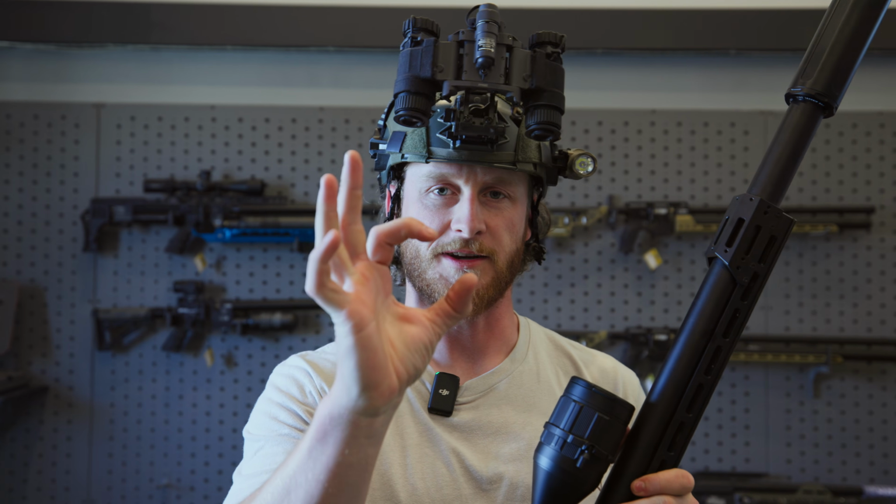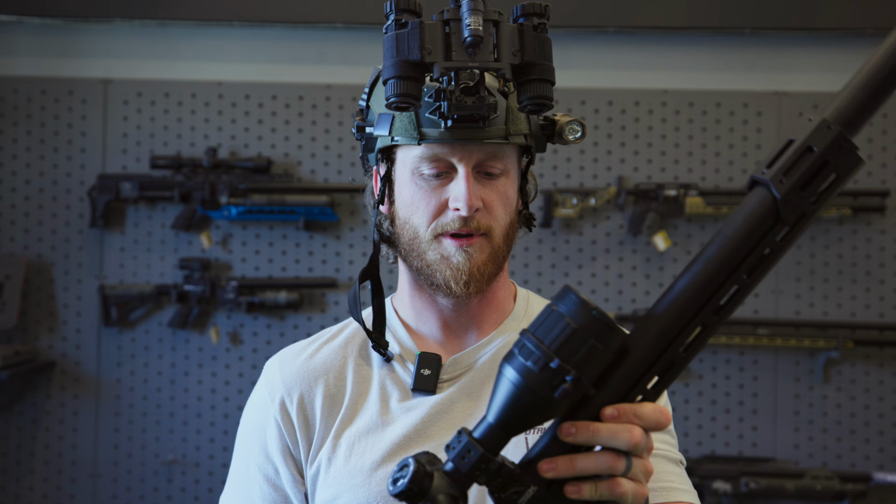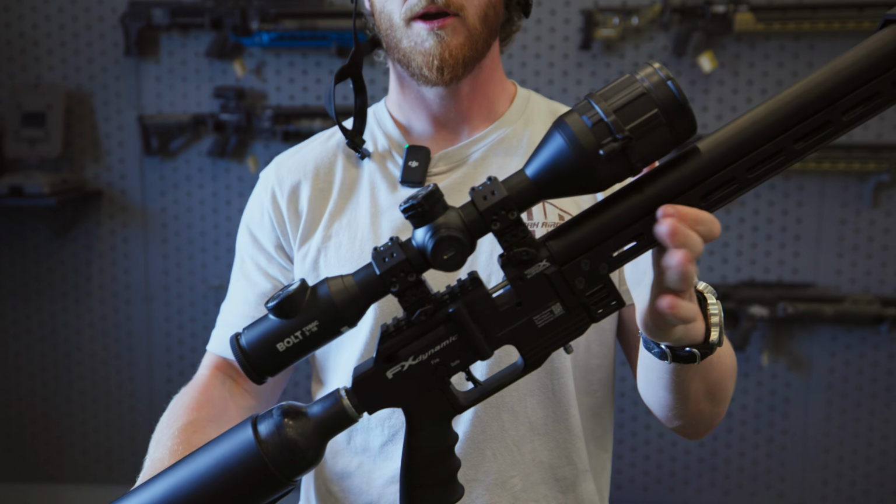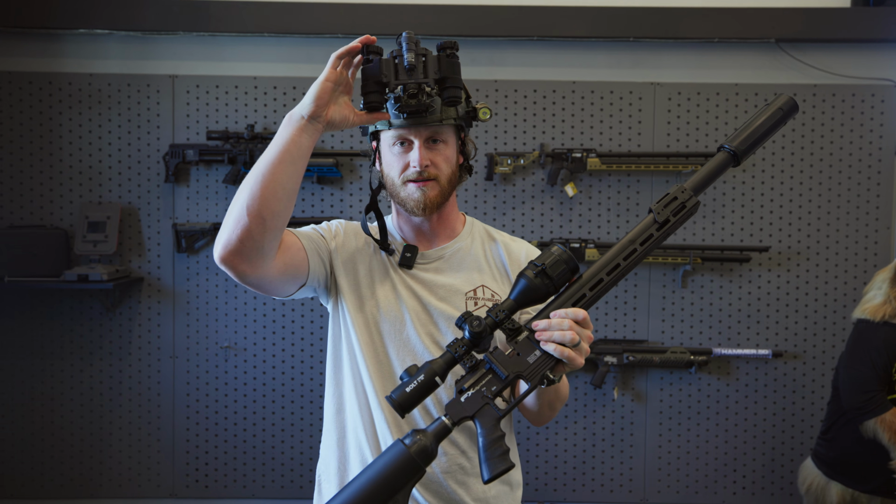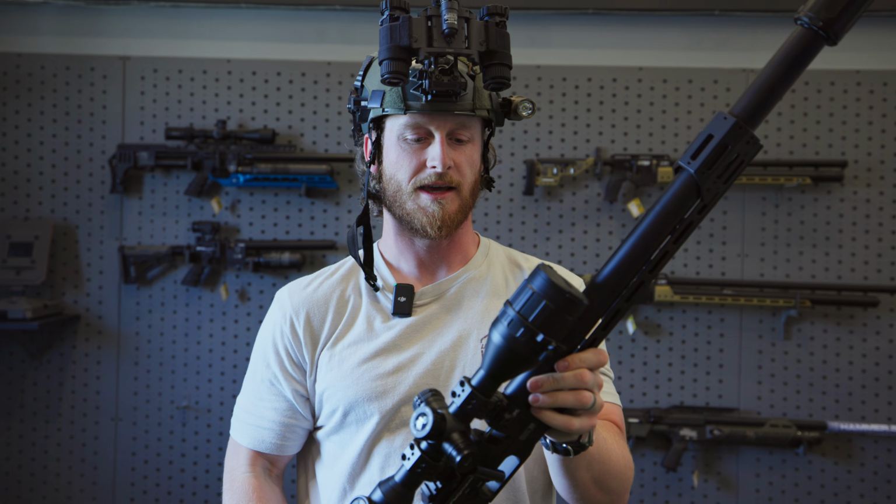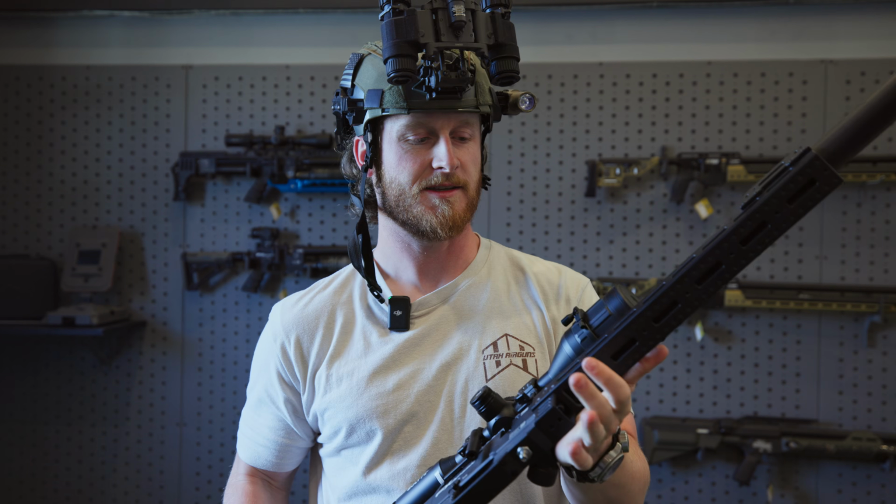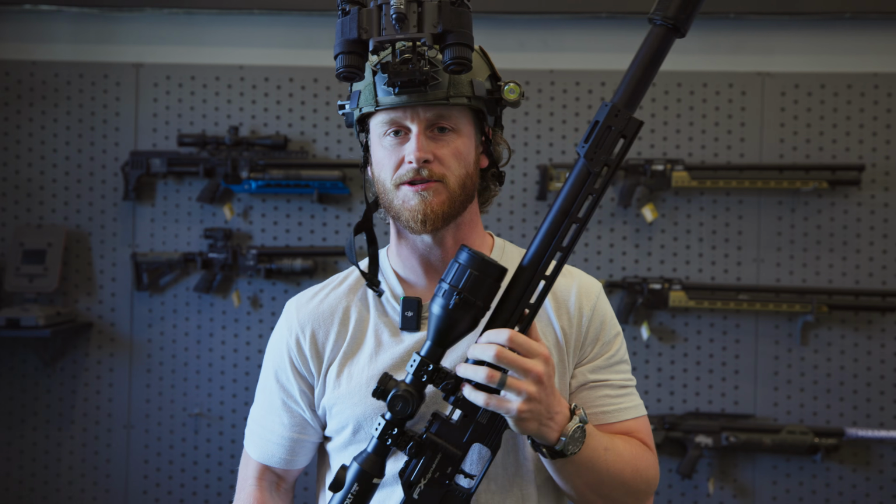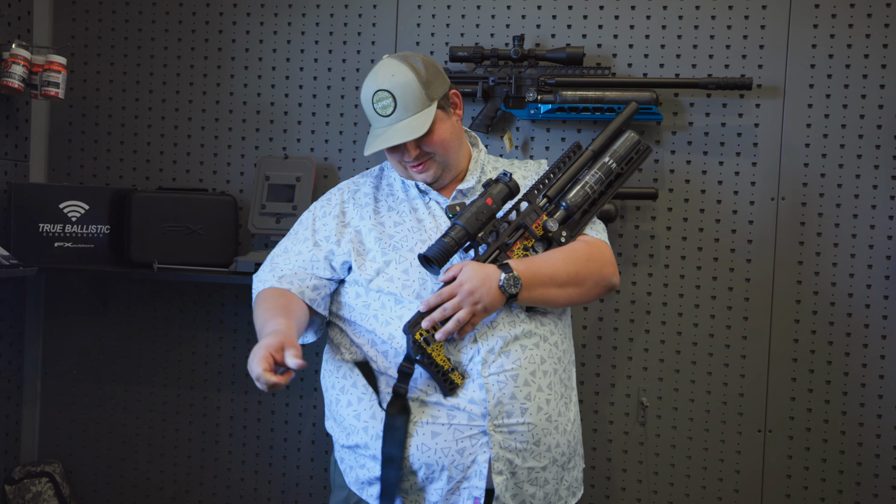Because we are shooting very small targets, the mice will only be about that big. We might try and stretch the distance, but it'll be a good test of our thermal capability throughout a bunch of different platforms. I got my helmet with my nods. These are Armacite BNVD 51s. And then, yeah, this is gonna be fun. This is a super quiet setup. I got it zeroed at shooting lights out, so gonna have a good night. One on here works smooth.